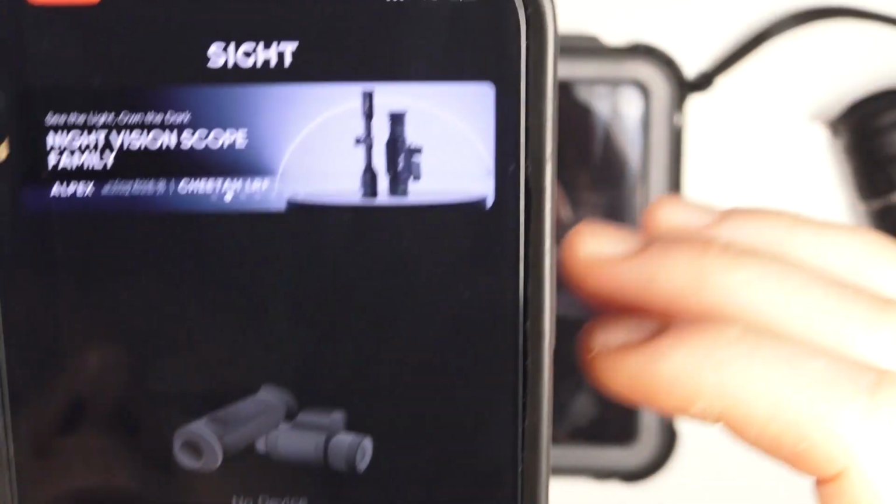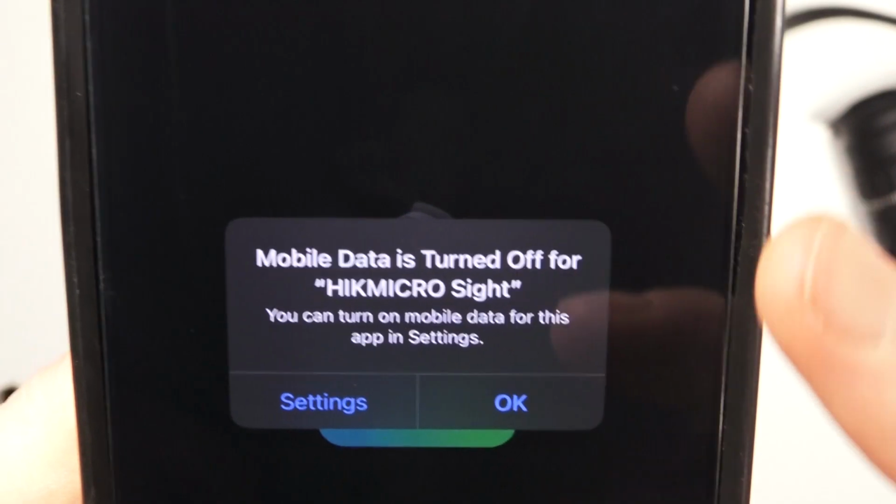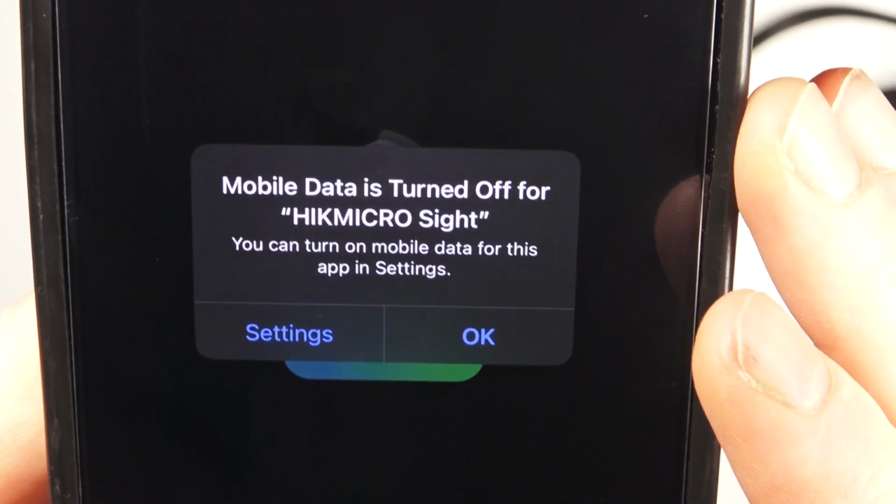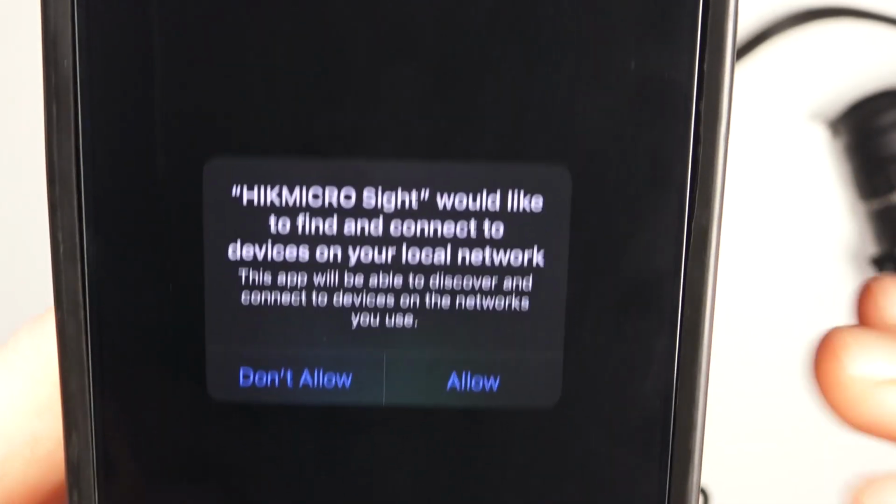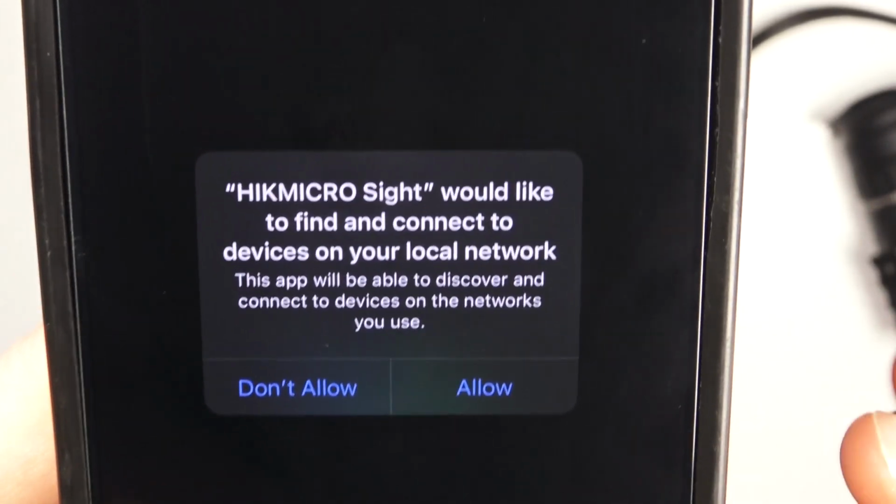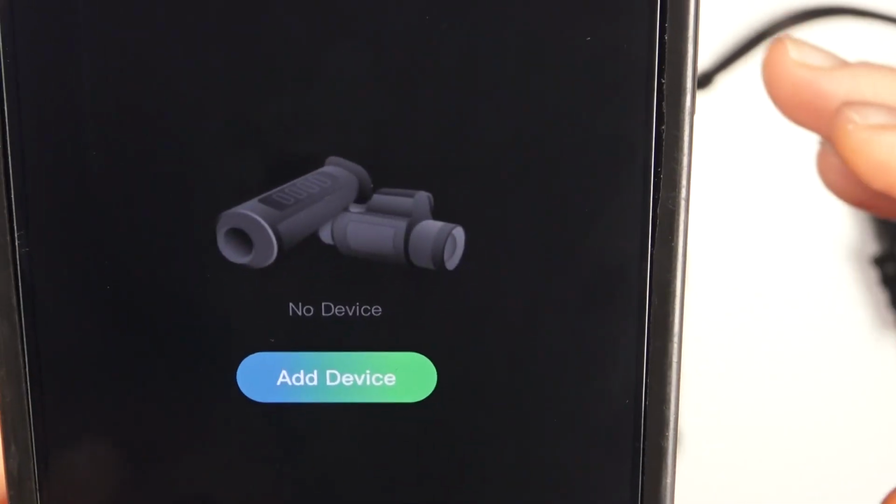So now when I open up the app, it's going to come up and ask you if you want to turn your mobile data back on for the app. But we don't want to do that. So now the app is asking to be able to connect to local networks. So that's like the Wi-Fi connection of the thermal. So yes, we will allow that.